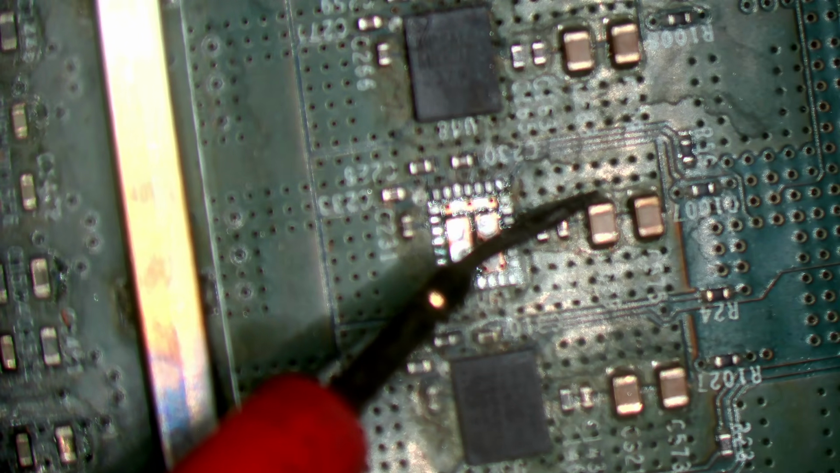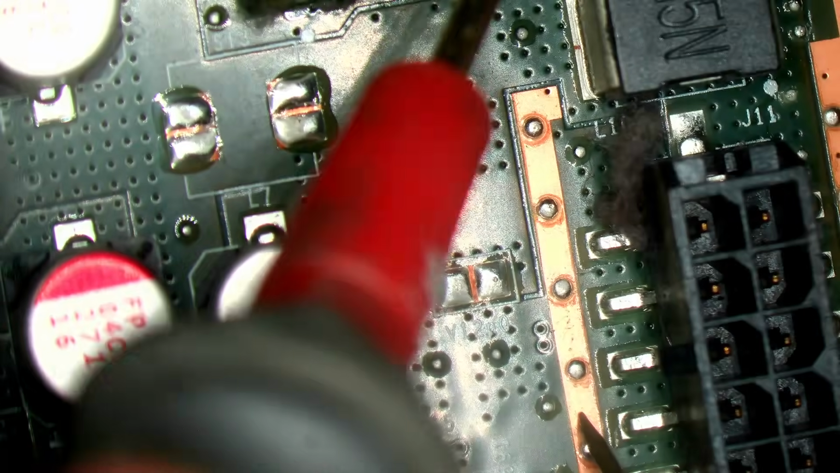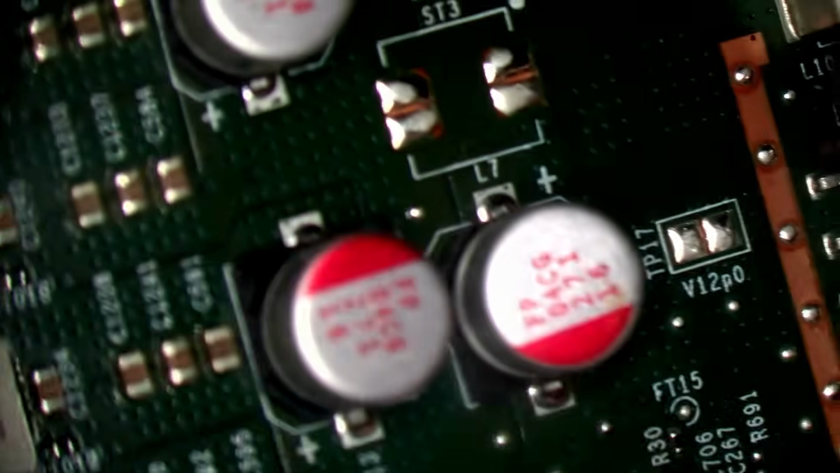So I've removed MOSFET number 4. If I just inject voltage there, I'm not getting any current draw now. If I go into continuity mode on the meter, so this part here is ground, and nope, we have no short there at all. So that short appears to be gone. We will double check that though. If we just go back to the 12 volt test point, we'll pop one probe on ground. So if we find another ground, there we go, yep, and test that. Short is gone. So it looks like yet another MOSFET failed.